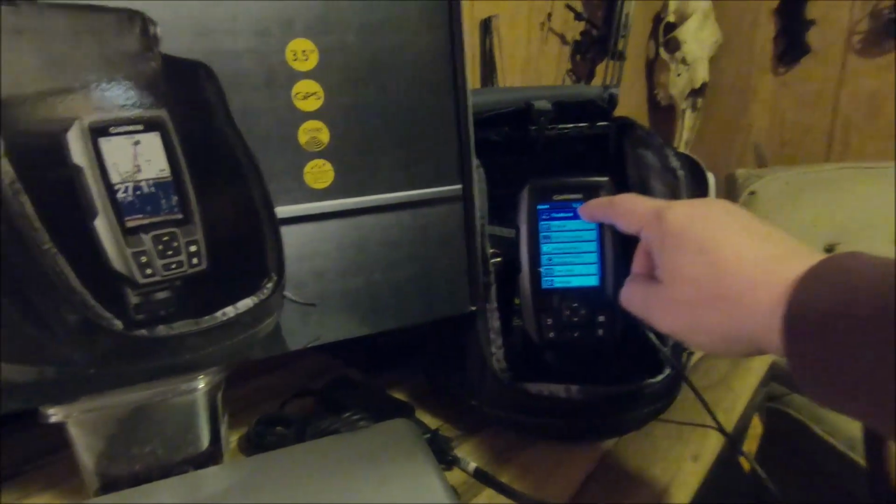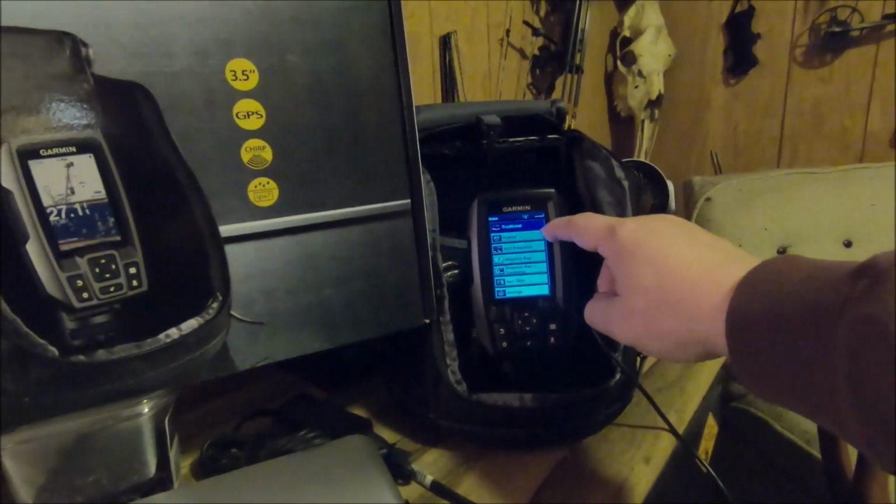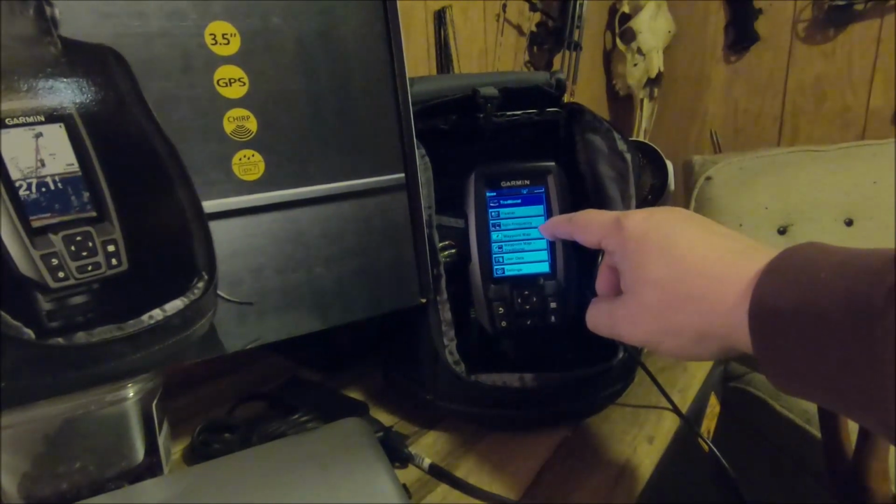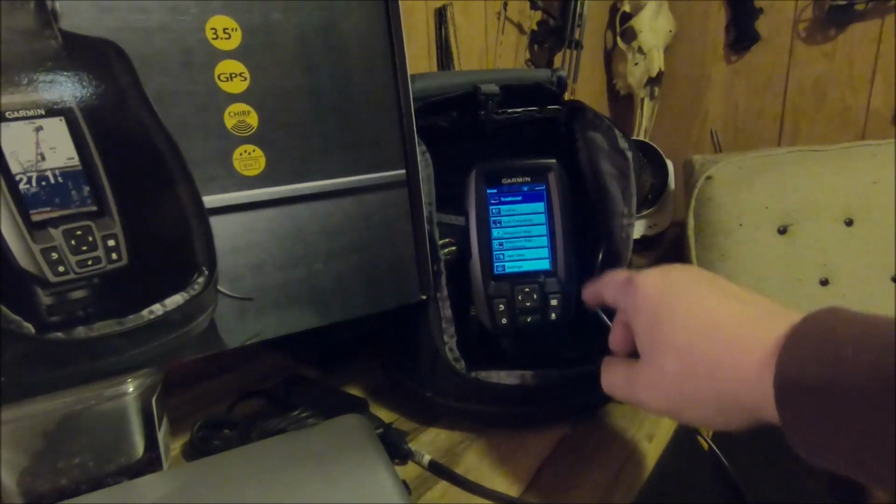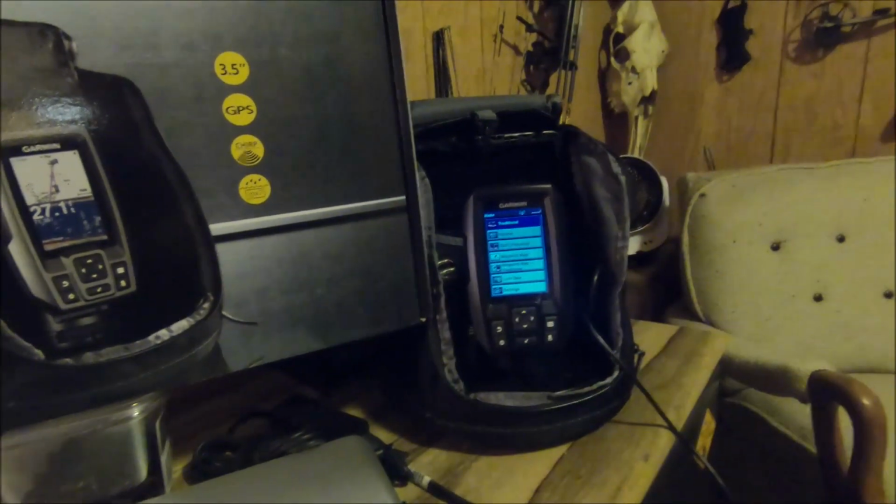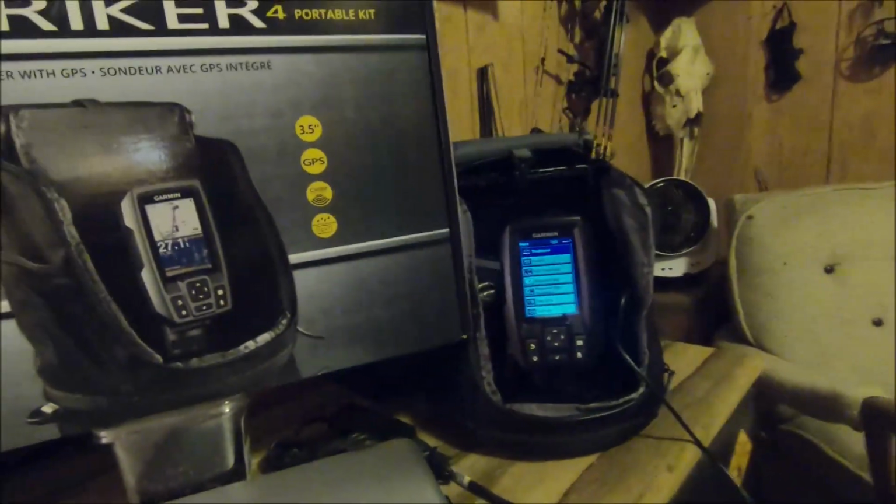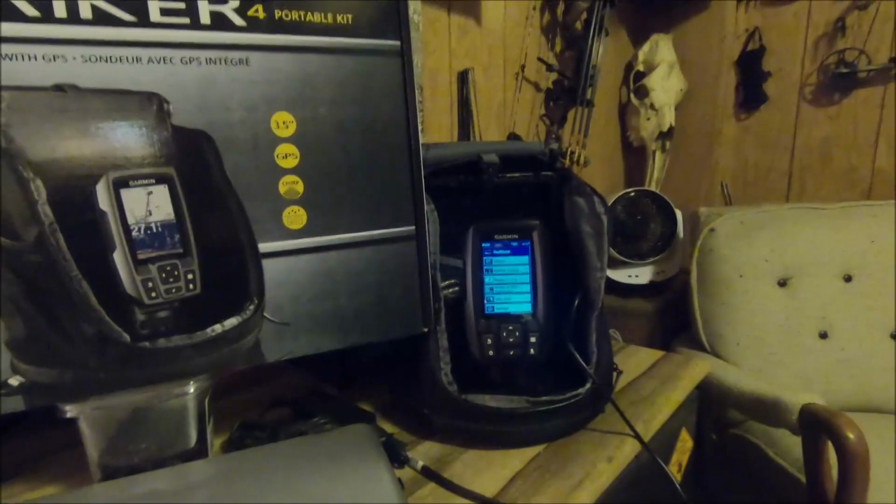So it's got the traditional mode. It's got flasher mode. You can adjust the frequency. It's got a waypoint map for the GPS. It's got a man overboard. It's a pretty cool unit. I really liked it, and for the money, it was a good deal.